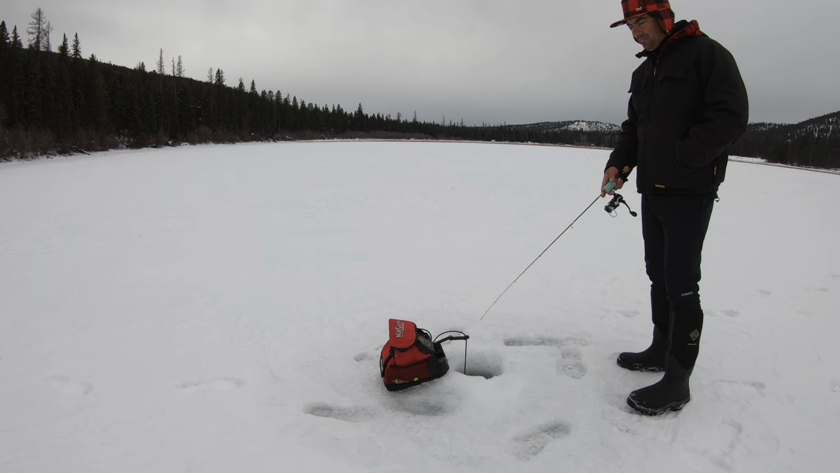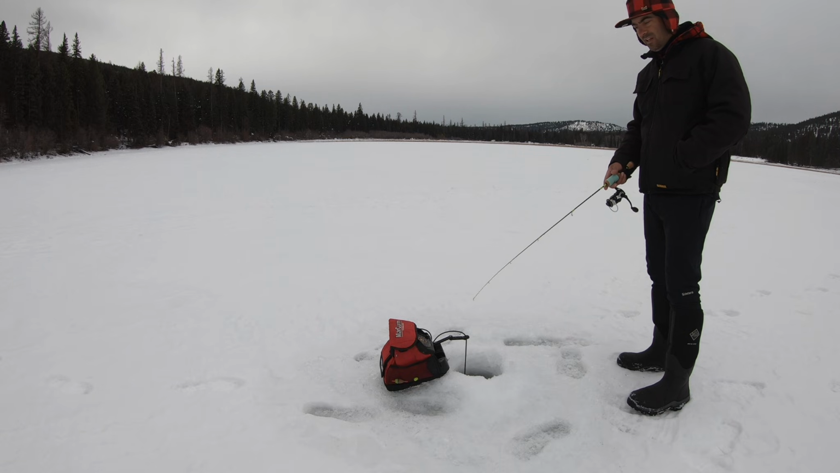When I first got here and drilled those initial holes, there were fish when I dropped down both holes right away. Caught that one first drop, second hole, fish came in. Then I was messing with the camera, saw a cutthroat trout, and I caught that one pretty early in my jigging. But now they're just gone.